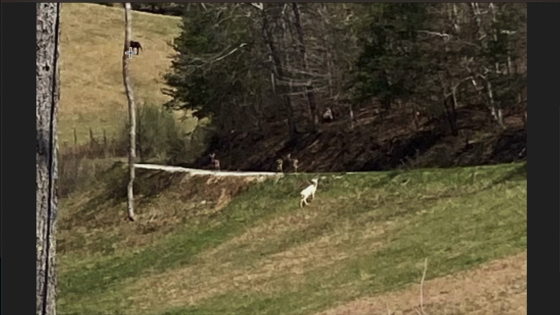And there's some horses back here on the left up on that hill. But that's where that bear was coming down, off this hill over here to the left, up there where that horse is. But there's an albino deer out here as well.